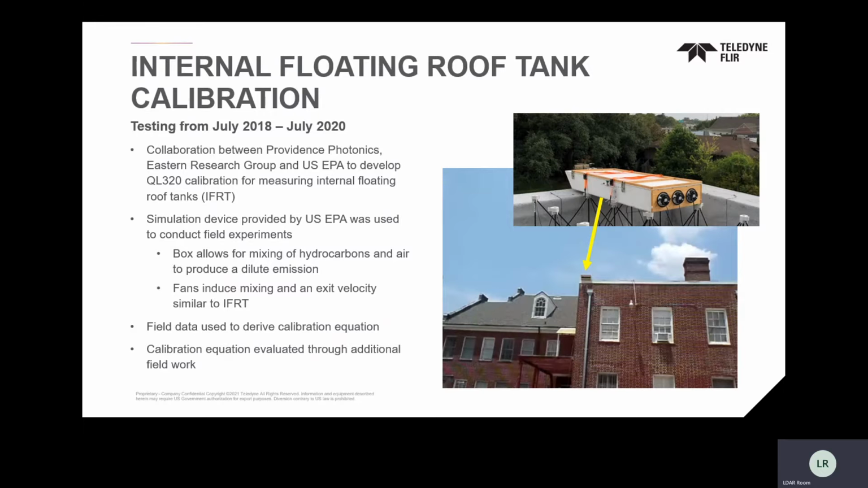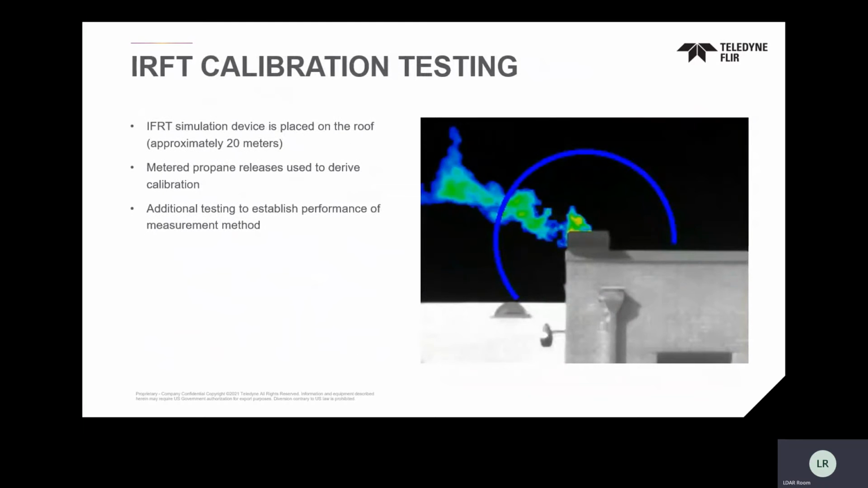And the engineers there at Providence have done a great job and have done some evaluation with Eastern Research Group on doing this. This is their simulation. This is the roof of, as Johnny would call the nursery, the roof of the building where their test lab is down here on the bottom, overlooking that, and allows them to get field data there at their office and to be able to evaluate the IRFT solution. The calibration equation is going to be the next step, to evaluate this through some field work.